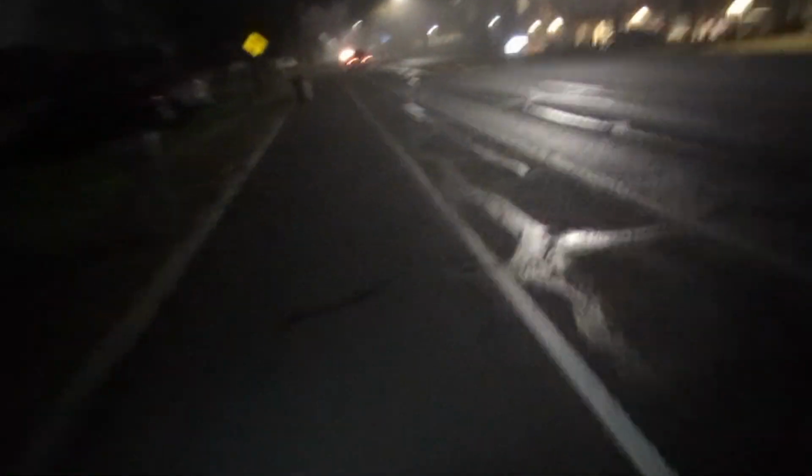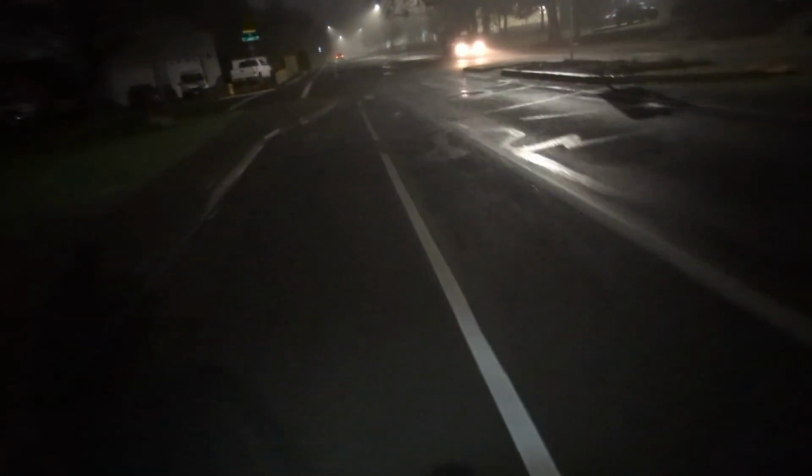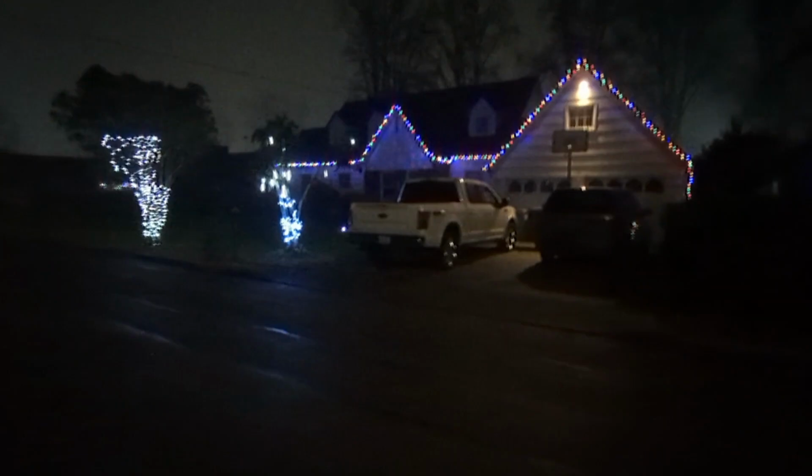So now that we're off the main road, I'm on this somewhat of a side road. People seem to be seeing me with the lights, so that's good. Let's go down this dead end. Just a bunch of houses, Christmas lights. I don't really do much for Christmas because I don't really have much of a family, but I do like to come out and look at the lights. Some people do a really crazy light show.